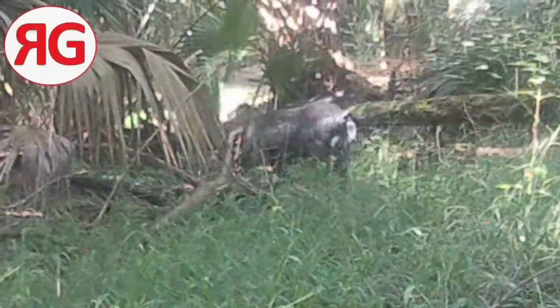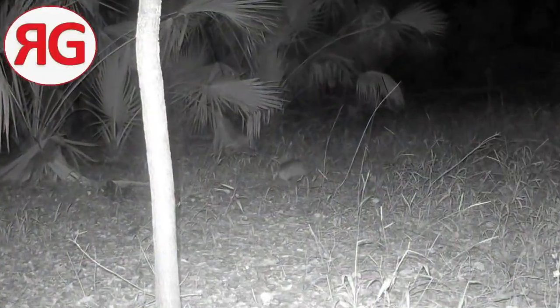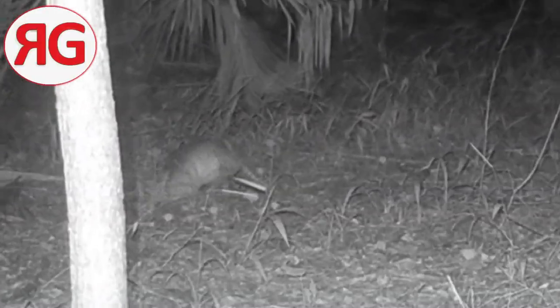He's looking for the females, I suppose. He's ready. And here we have another, or the same, armadillo. I don't know. Can't really get a look at his face, so I can't tell you if it's the same one or not. But he's doing his armadillo thing.